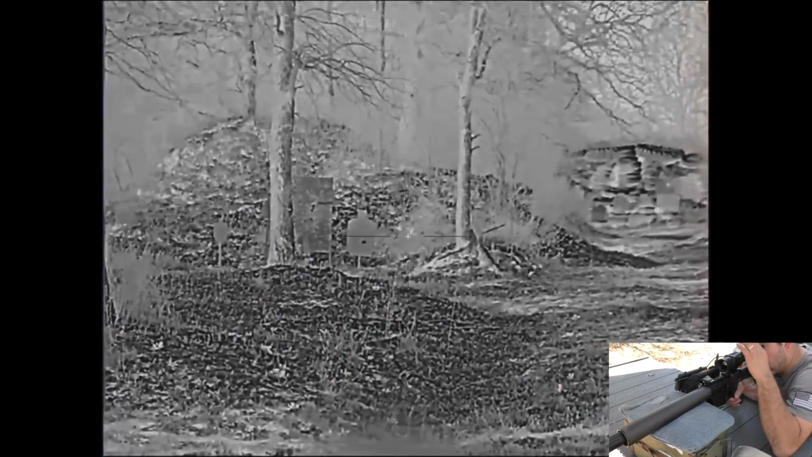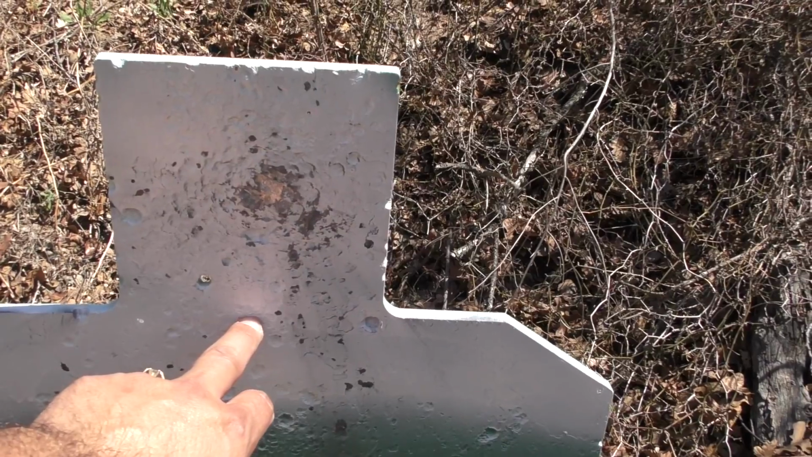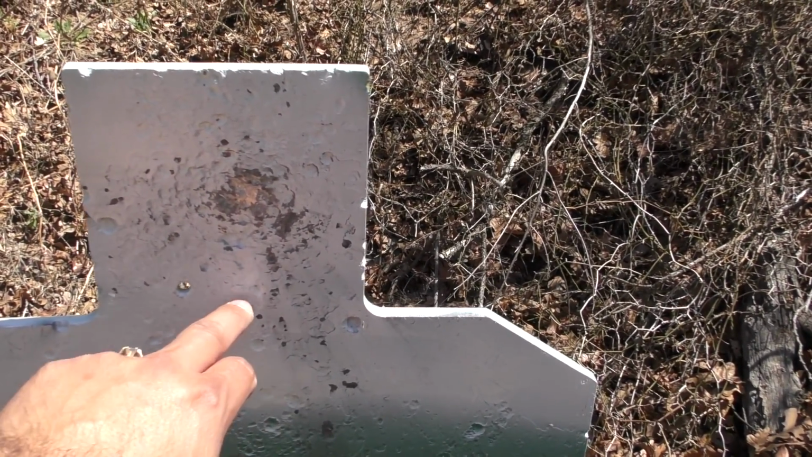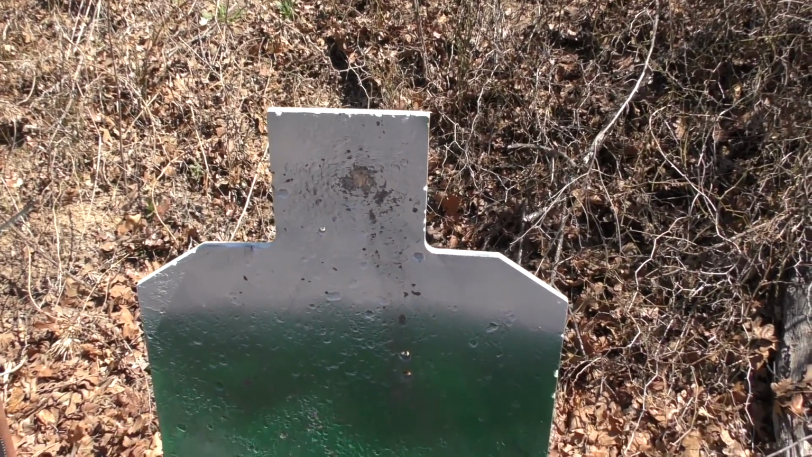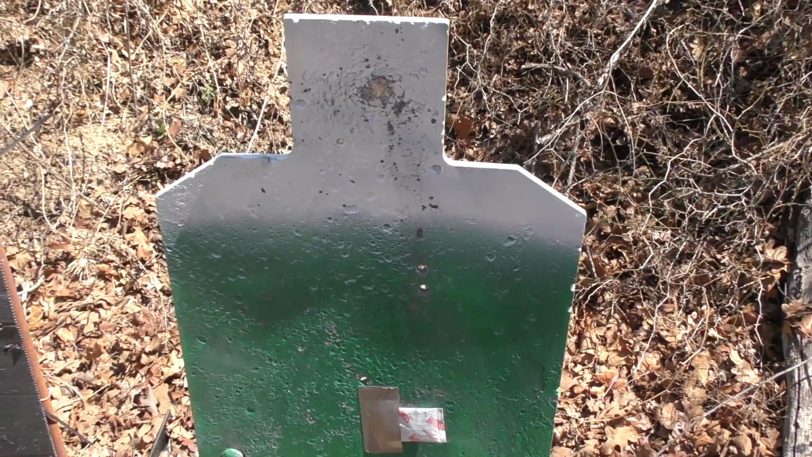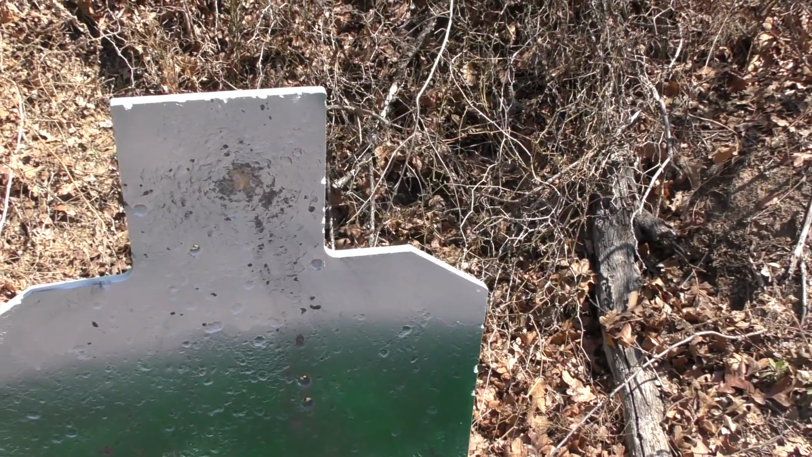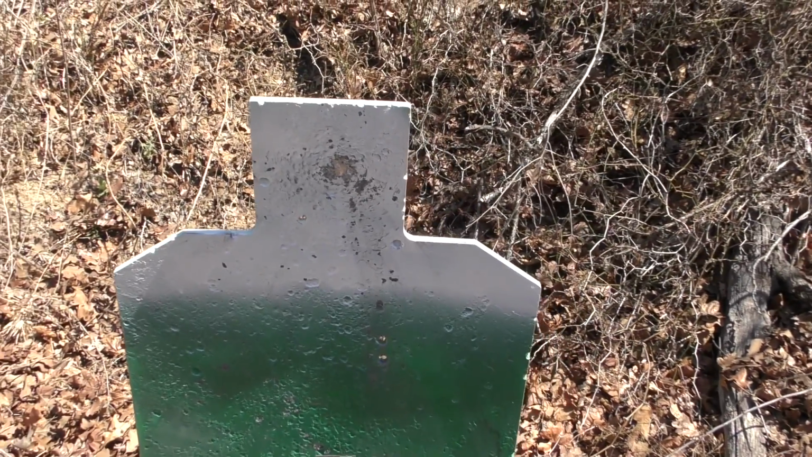Alright, we'll go down and check that. Alright, here at 50, I held right about here, so it looks like I'm a little high. I can go ahead and make that rough adjustment before going to 100 yards. In theory, you want to be just a tad low at 50 yards to be on at 100. So if you're high at 50, you'll probably be real high at 100. So I'll make that adjustment and then we'll zero at 100 yards.